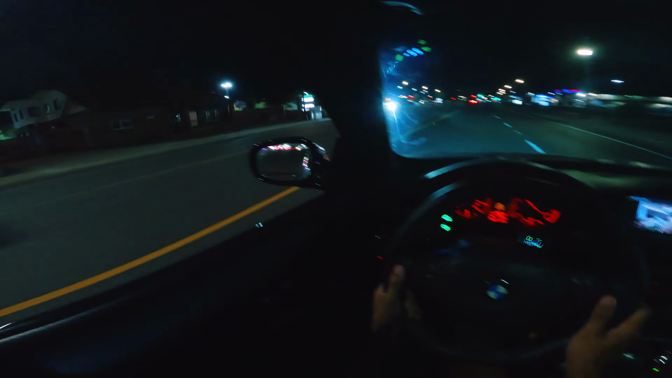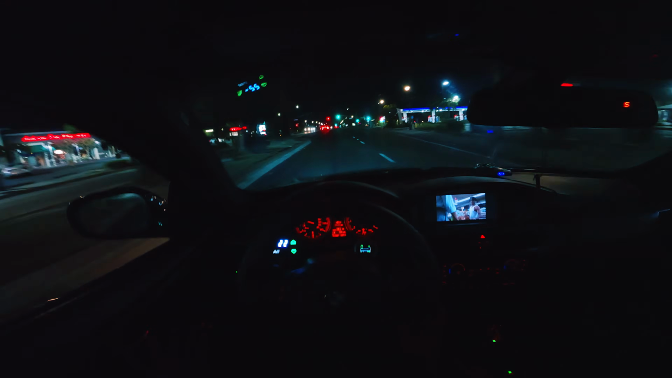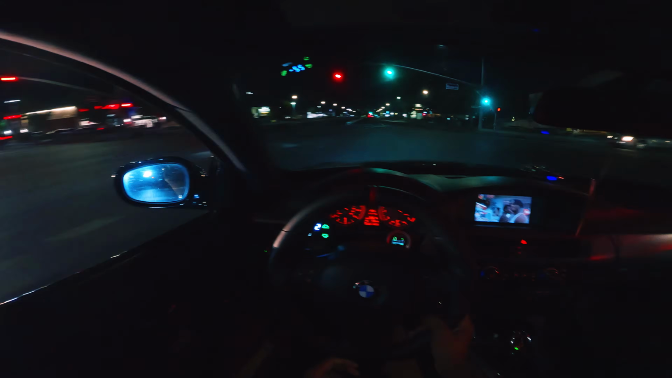Brand new Hummer right here. What you guys think about those? Fully electric, I don't know. If they would have had a motor in it, it would have been a little better, but they put an electric motor in there. Fully electric, I don't know how I feel about it. There was a little prelude right there.